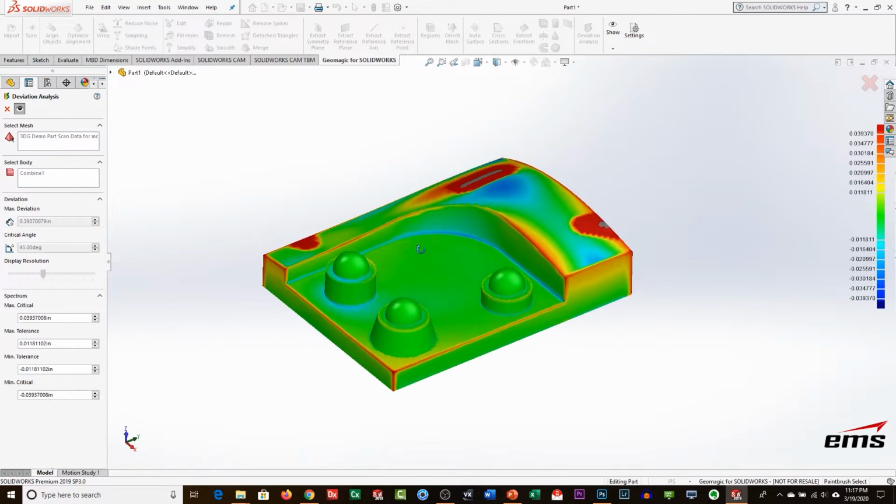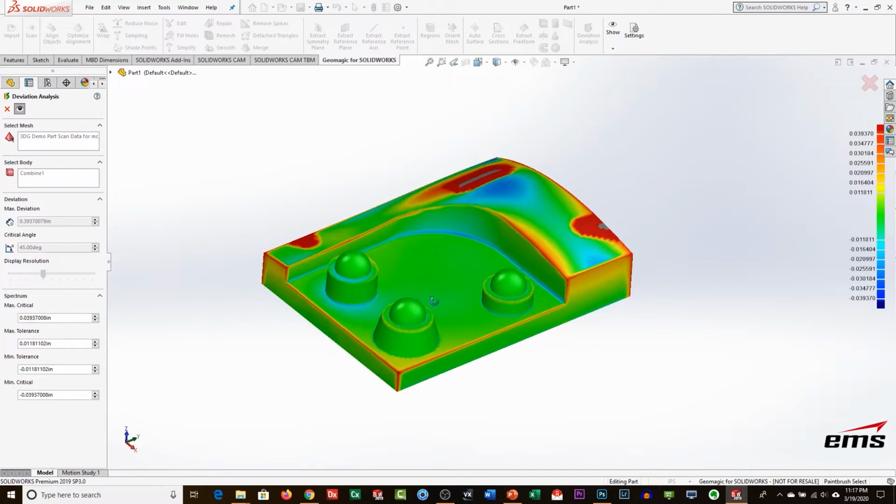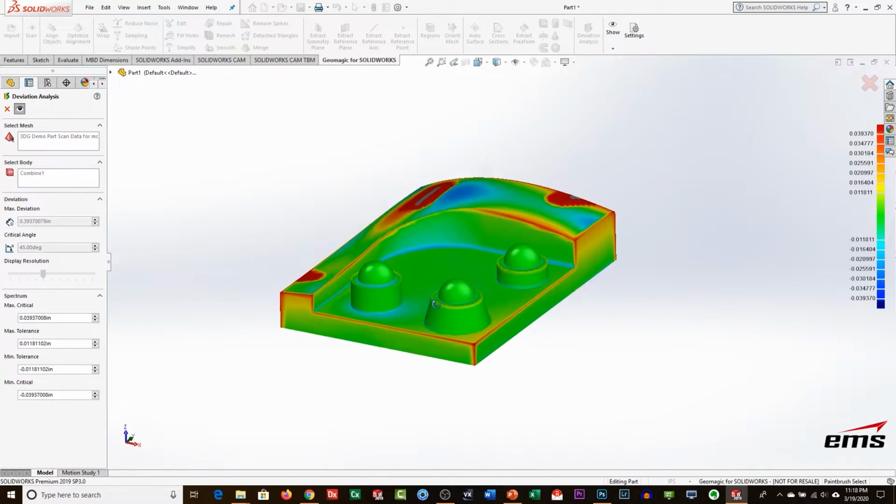You can see what that looks like. So it's a nice tool. Again, we haven't done these cutouts yet. We'll do those next. But I can look at this and say, hey, that looks pretty good. Looks like we've got a little bit of bending here. We don't have our radiuses on here yet. But it's a nice tool just to kind of see how we did.